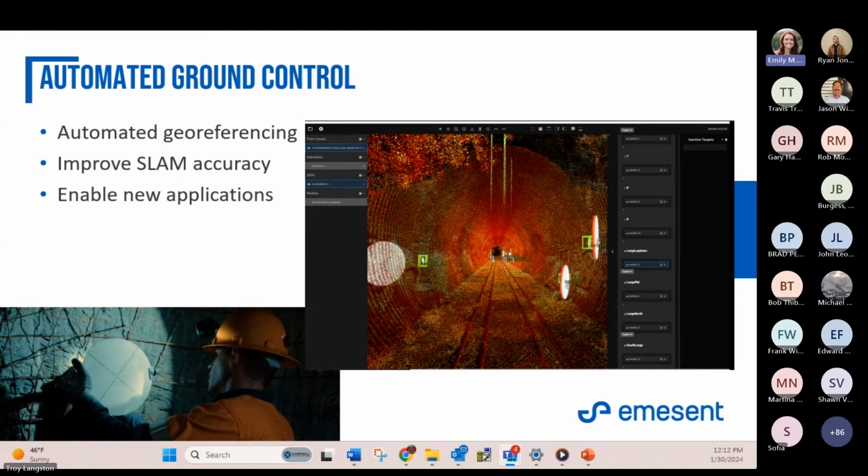Okay. So the GCPs, very easy to use. It automatically picks them up. All you do is you put the file in with the known points, and it automatically registers all of those points.